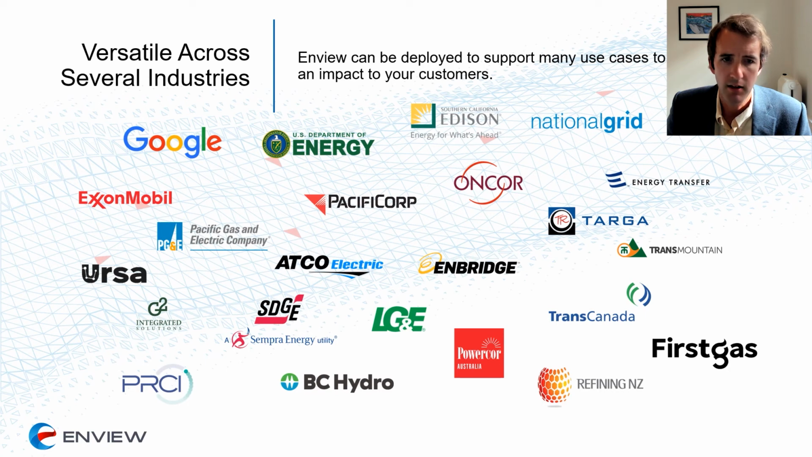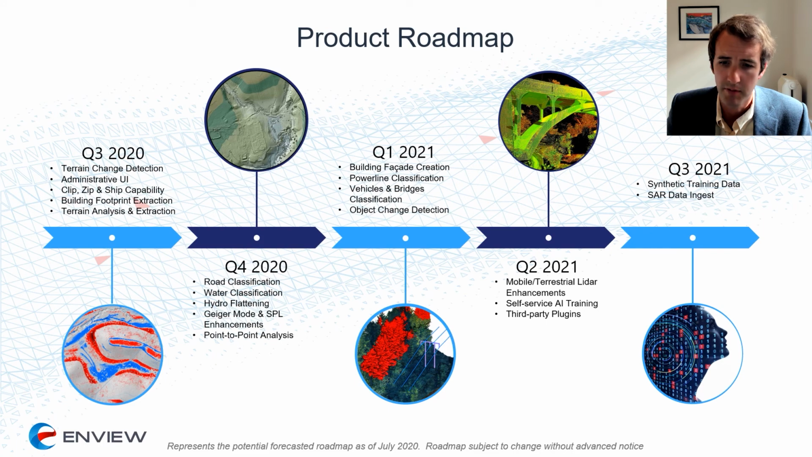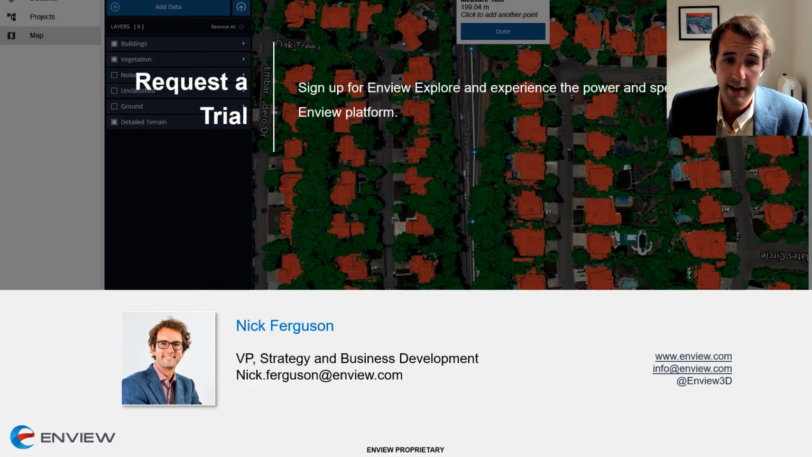When we think ahead and look at our roadmap, we've got some really exciting features coming down the road. That includes things like road and water classification will be released shortly. Also things like Geiger mode and single photon LiDAR enhancements. And we're coming up with some synthetic training data as well. So you could deploy Enview in Antarctica without any training data at all. So lots of exciting things, and encourage you to check in with us if there's anything that particularly takes your fancy.